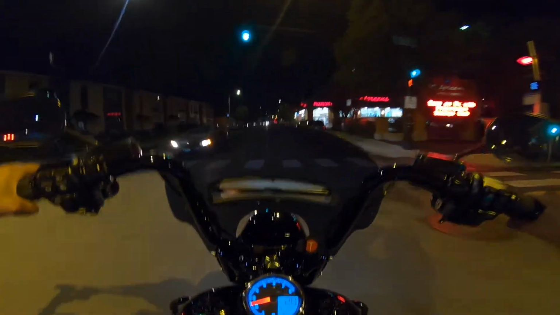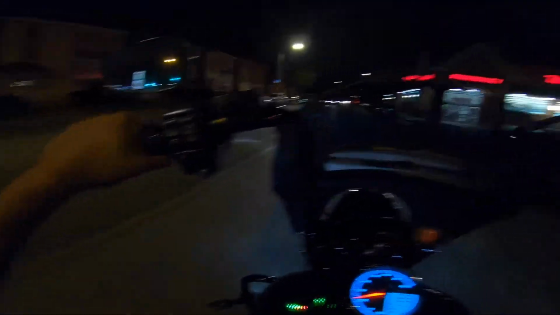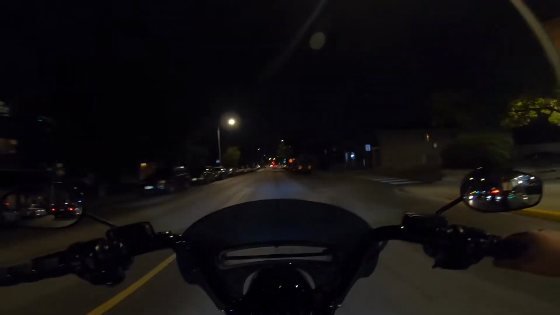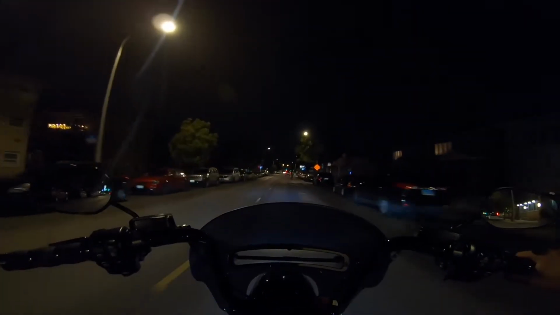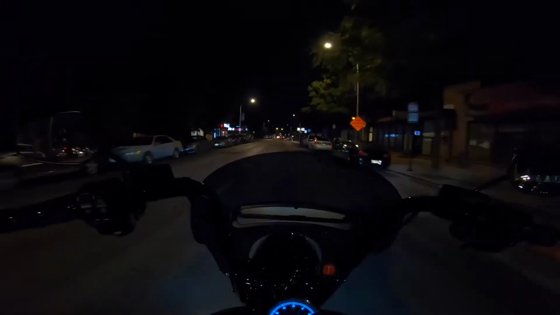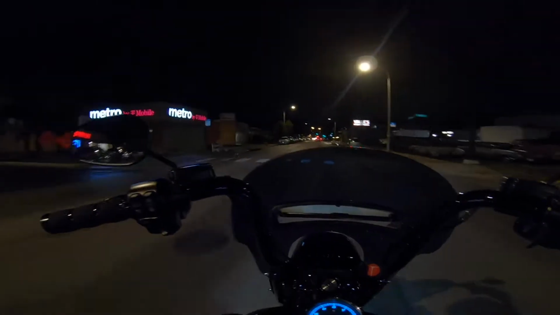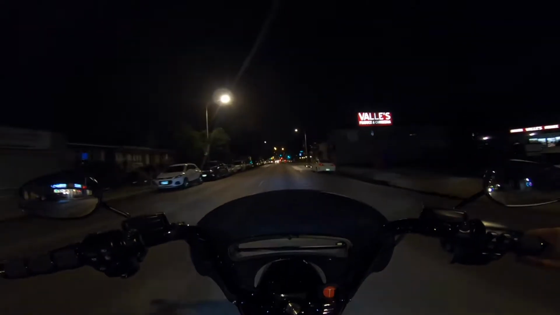You see what I'm riding in right now? It's streetlight after streetlight, cars everywhere. Hopefully I get out there, it's some nice weather, and I can kind of tear it up a little bit out in the mountains, get some nice scenic shots for you guys, get some cool footage out there, but we'll see. I'm just playing it by ear. We'll see what we do.